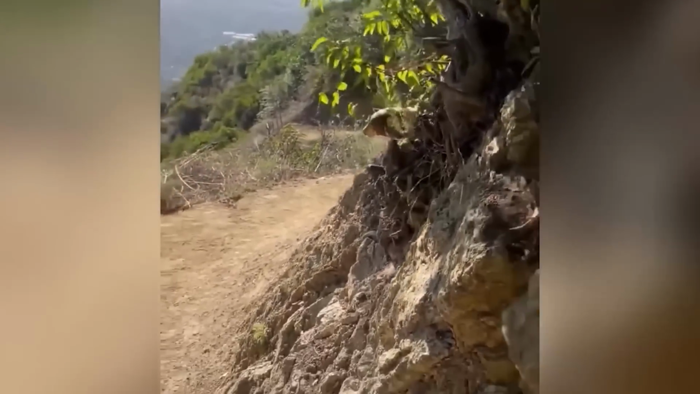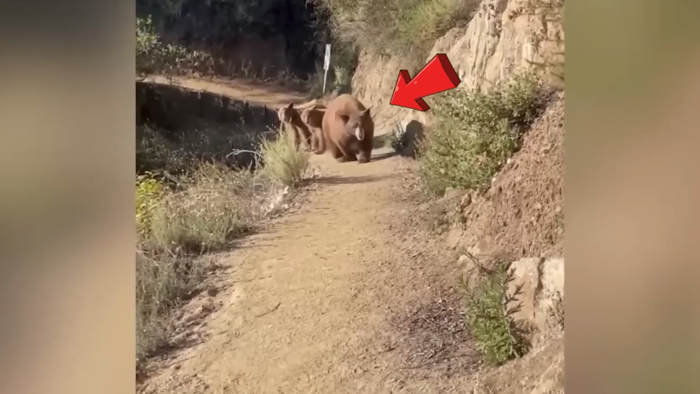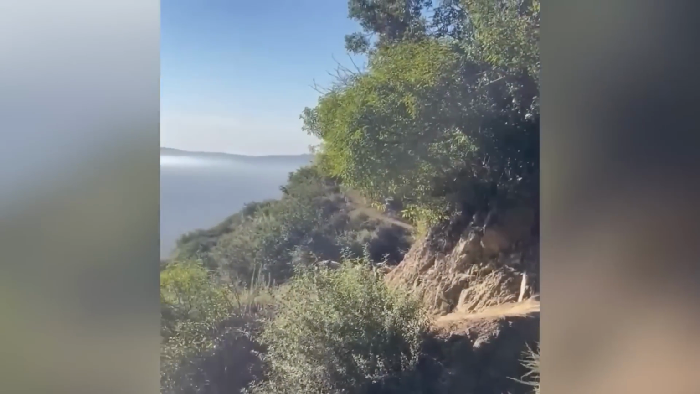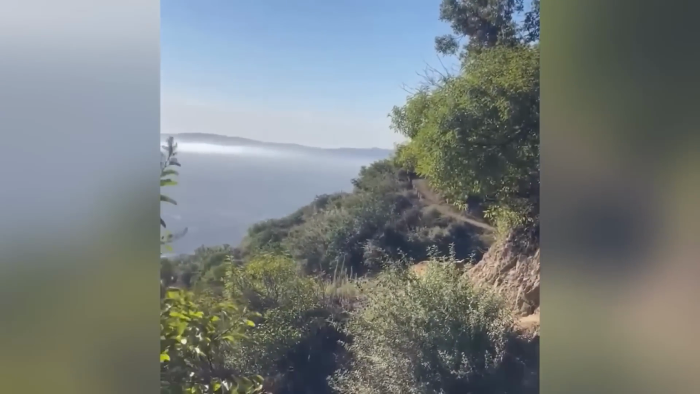The bear and her cubs halted their pursuit, impressed by the runner's unexpected tactics. The runner and a fellow hiker successfully diverted the bears to a different trail, descending the mountain safely.